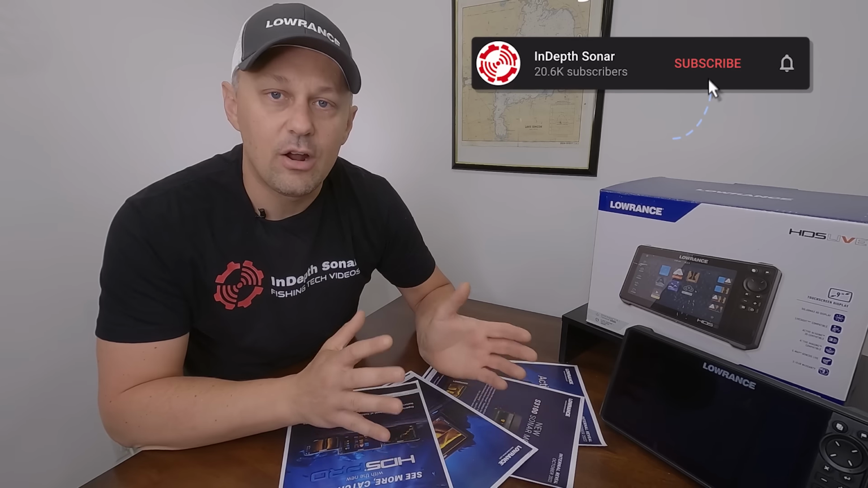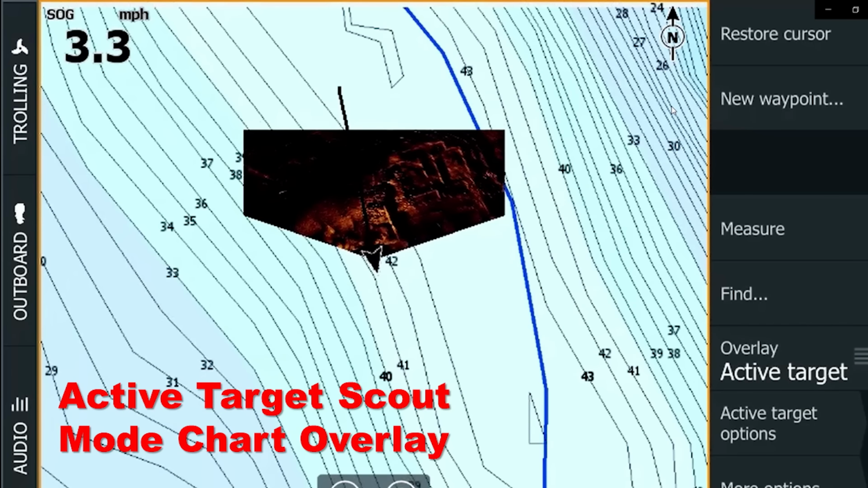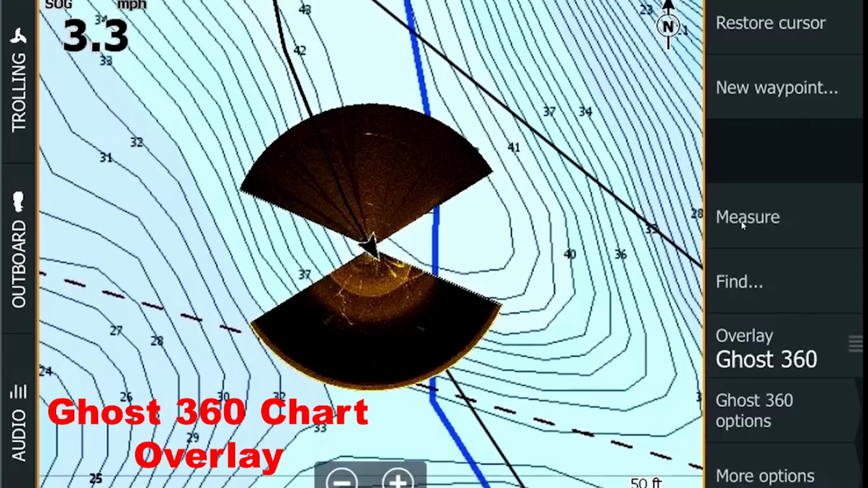All right, so now what are the new features on the HDS Pro unit? There's not a whole lot, but there are some with add-on modules, which we'll get into later in the video. But the features that you're gonna get on the Pro unit actually relate to the charting quite a bit, and specifically overlays, sonar overlays on those charts. So what we're able to do with the Pro unit is now overlay the Scout mode onto our chart. We're also able to overlay Ghost 360 onto our chart now as well.